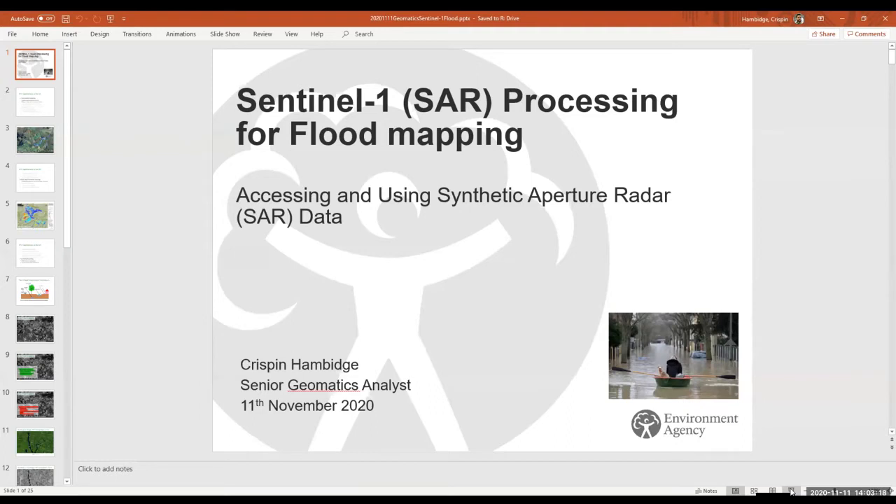My name's Crispin Hambidge. I'm a senior geomatics analyst at the Environment Agency in the geomatics team, and I've been here for almost 20 years, looking at applications for remote sensing for a variety of different purposes. We do a lot of data capture ourselves on our aircraft, including LiDAR imagery capture, which we're currently doing a kind of national program for, but we also do a lot of satellite analysis as well.